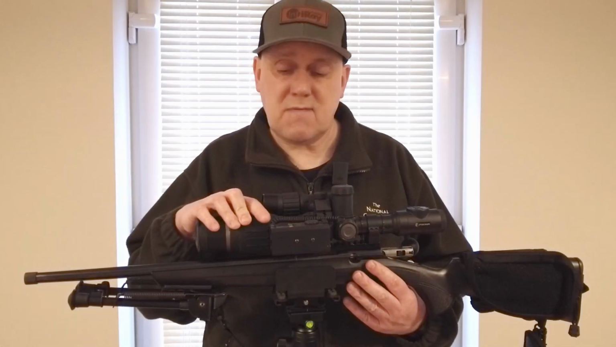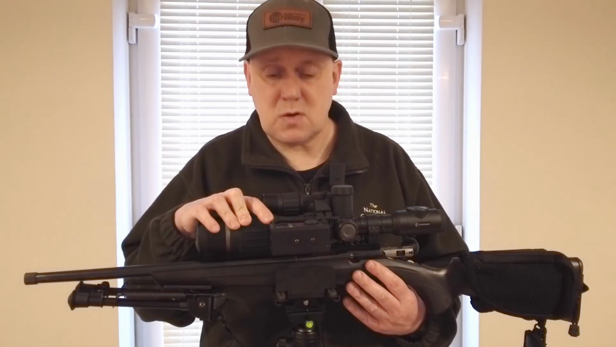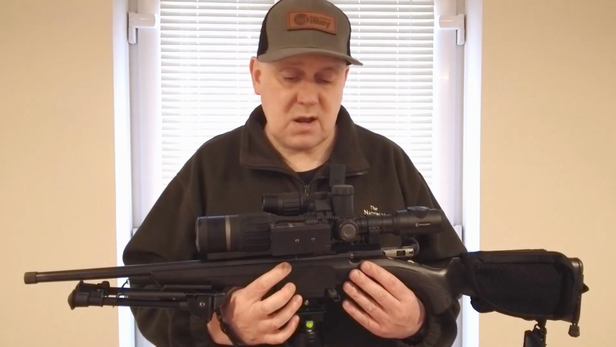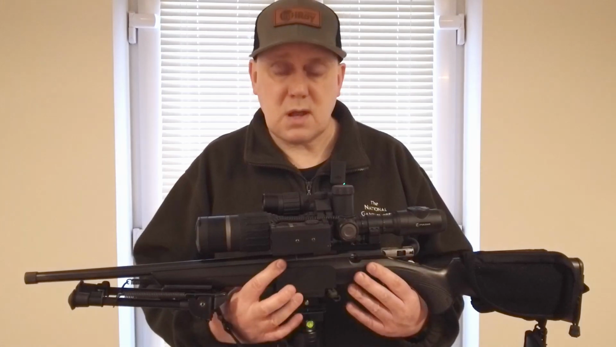I've used it for a few nights now without any problems at all. It looks quite bulky, but it weighs very little. So it doesn't make much of a difference to the scope.